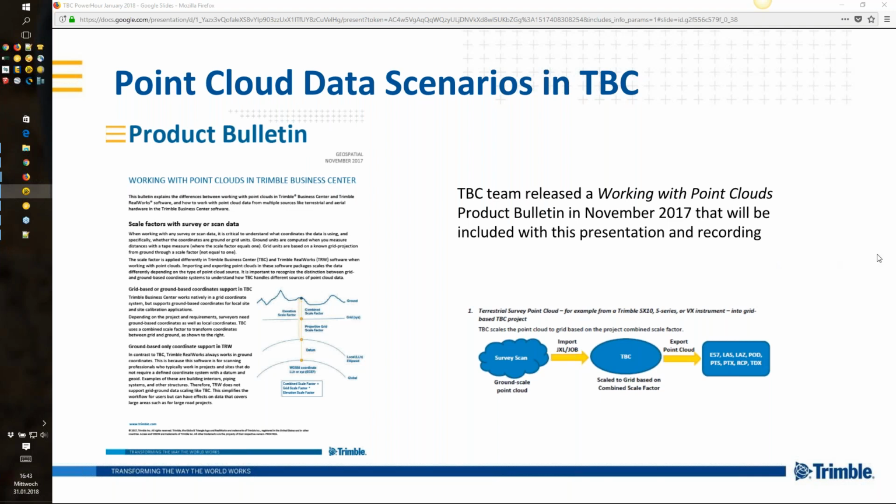Based on that, we were motivated to do this session, and then also create a product bulletin that will be posted. It's available now. Your Trimble distribution partners should have it for you if you inquire about it. But it will also be posted with the recording and the presentation. It's a 7-page document where a lot of the text will look familiar if you've been paying attention here. A lot of what we've been talking about will be covered and documented.